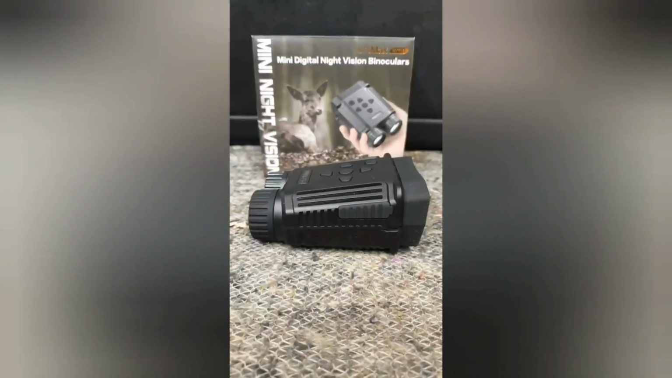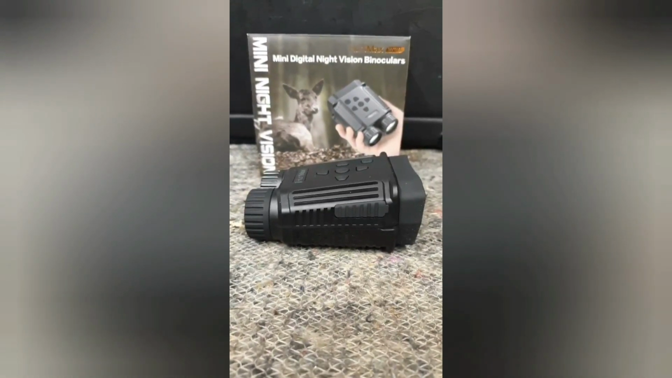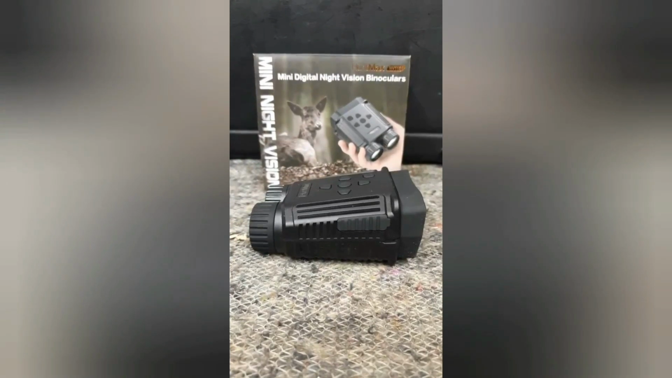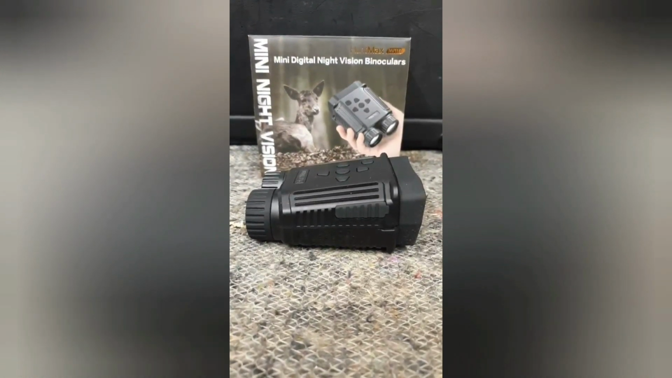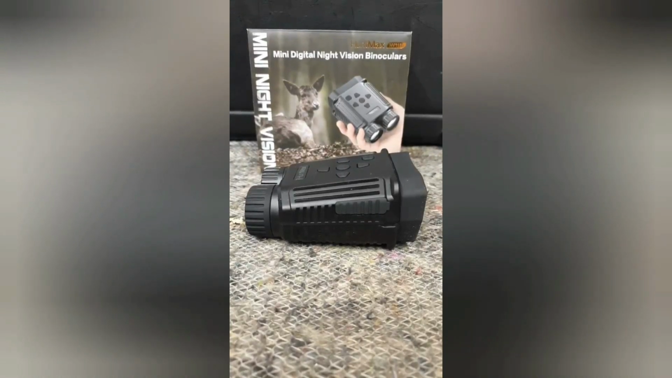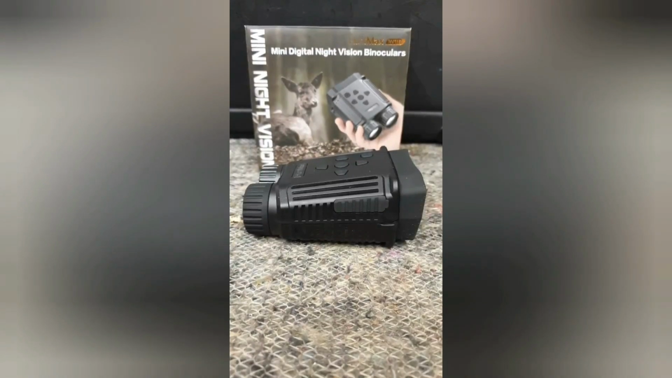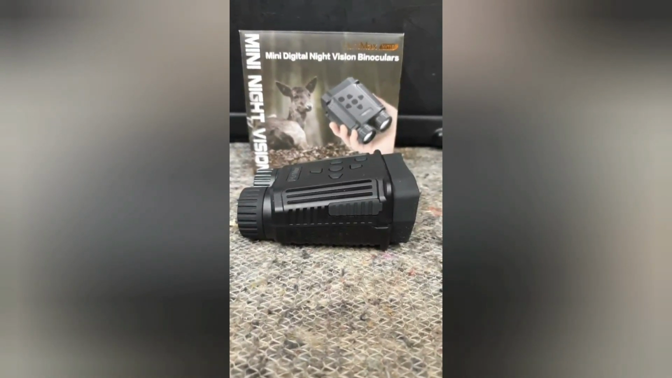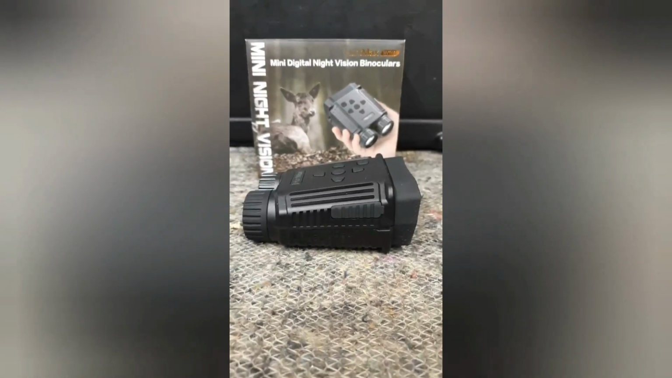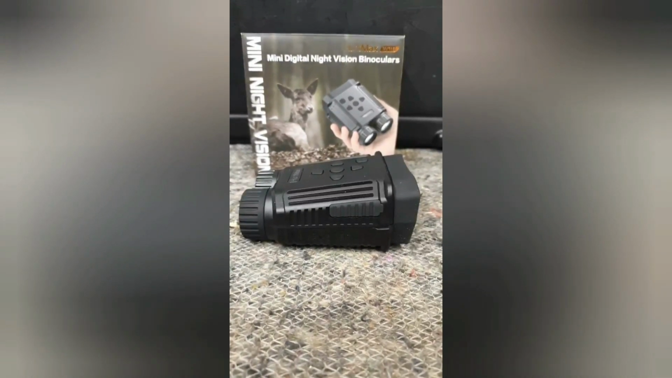Right, just to sum up, the HUNTMAX NV1180 mini digital night vision binoculars. They're small and lightweight, yet tough and rugged. They slip easily in and out of your pocket. They take anywhere binoculars. The unit takes photos and videos, and that quality is okay. However, the quality of the photos and the video are not as pin sharp and crystal clear as you see the image in the viewfinder. They're 69 quid. What do you get for that these days? Not a lot. £69 from AliExpress.